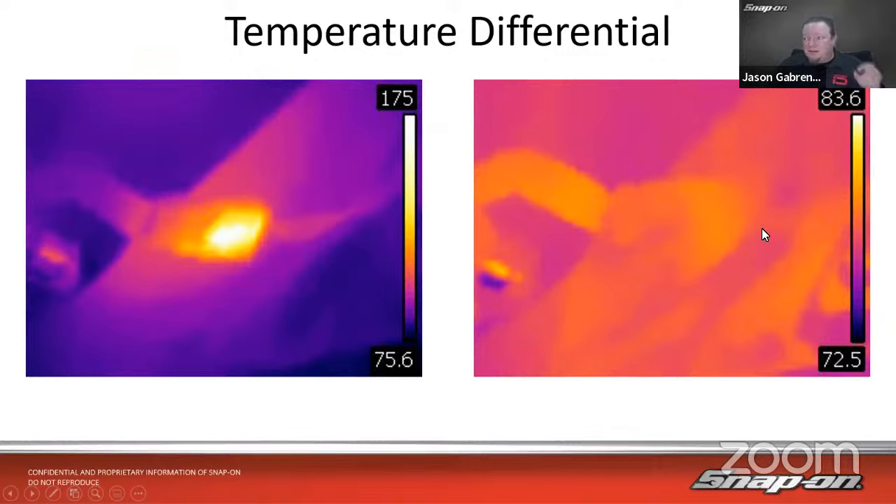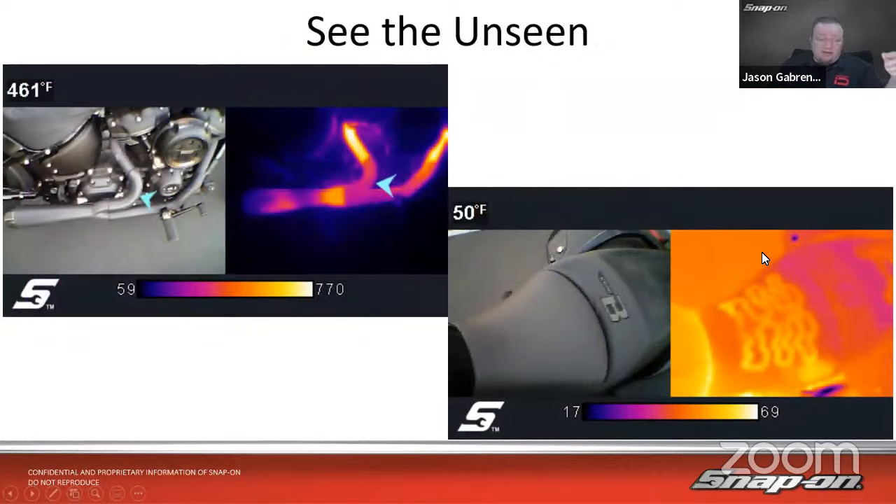So it's not always, boy, that thing has got to be like 500 degrees. It's not necessarily the case. It's just whatever the hottest thing is in the picture. And of course, it allows us to see the unseen.